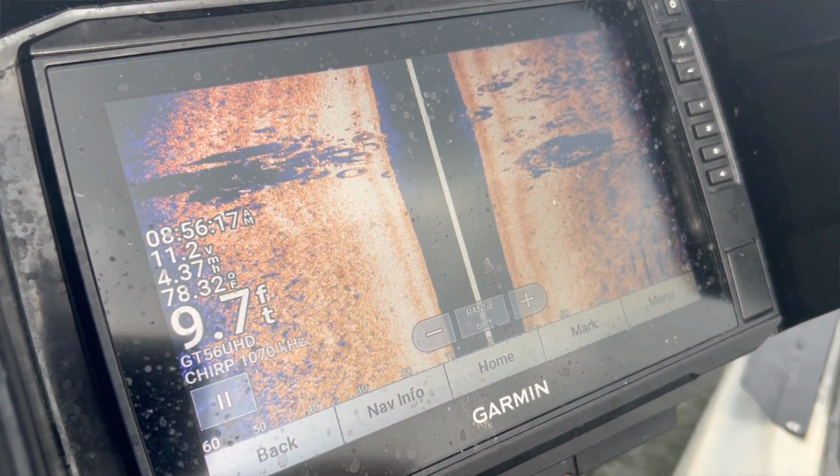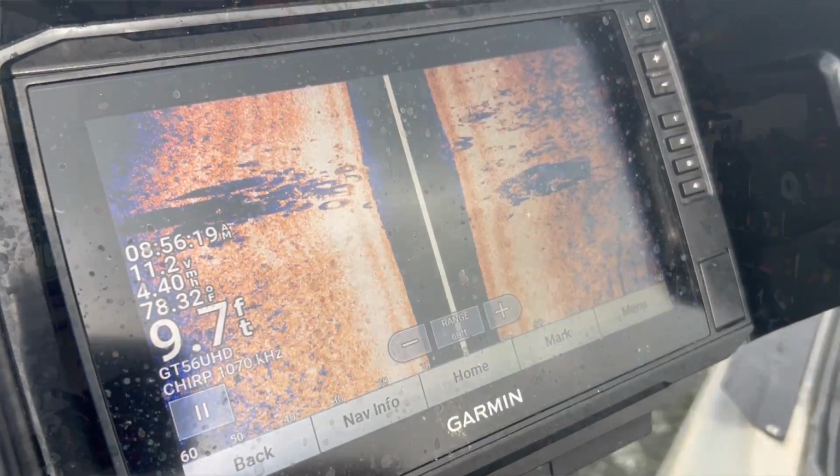However, just like down imaging, you're going to want to actually be moving when you're doing this. Typically in a straight line is going to be best, and you're going to be moving between 1 and 4 miles an hour. All right, so next let's talk about 2D sonar.